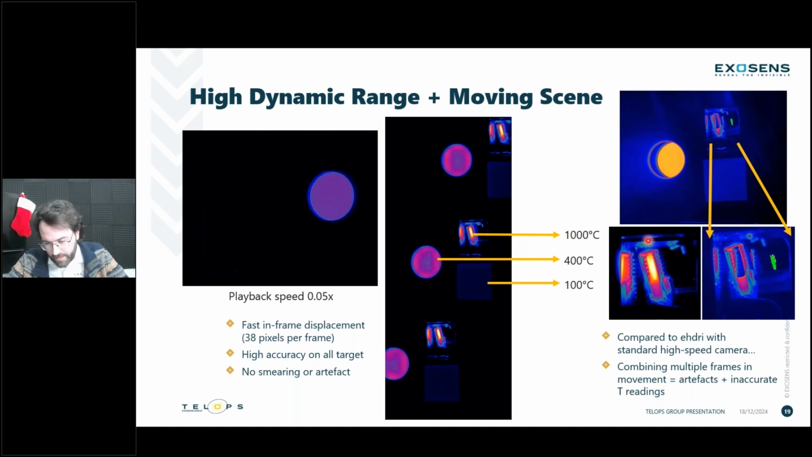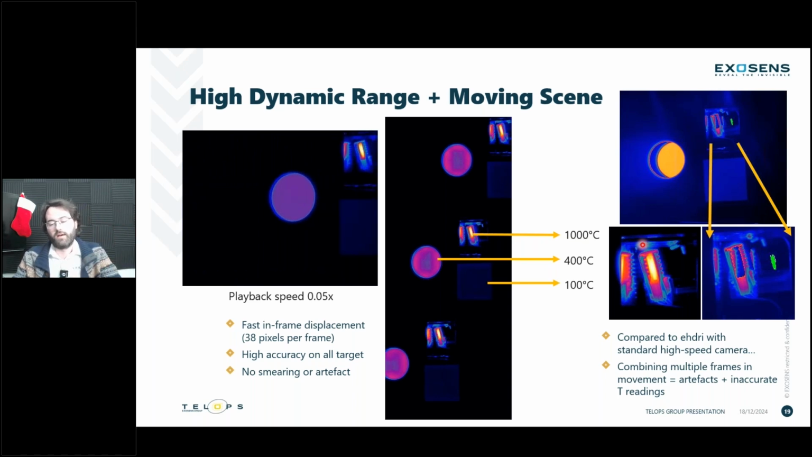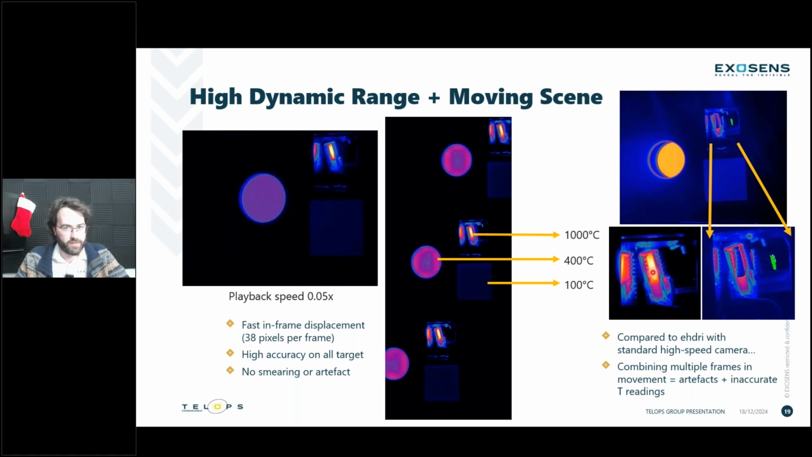And when you compare it to the image of your HDR M700 in movement at quite high speed, we're talking 30 pixels moving horizontally per frame, we have a very, very clear image with the heater indicating its proper temperature at 1000 degrees Celsius.